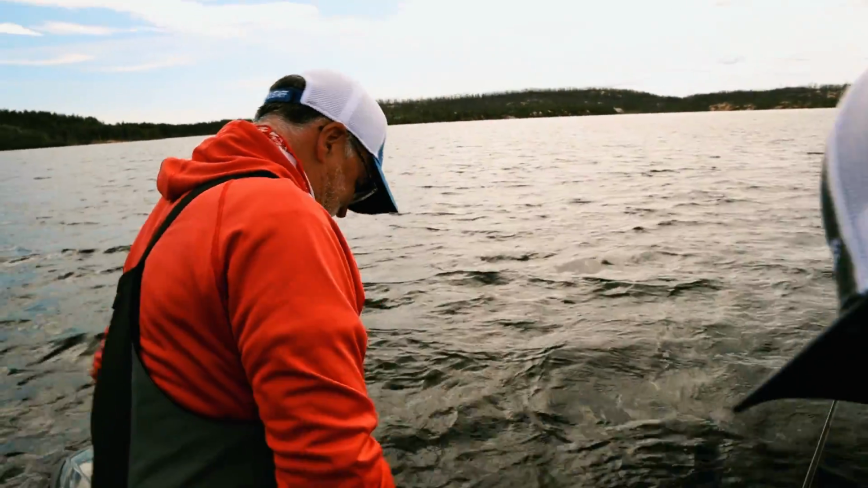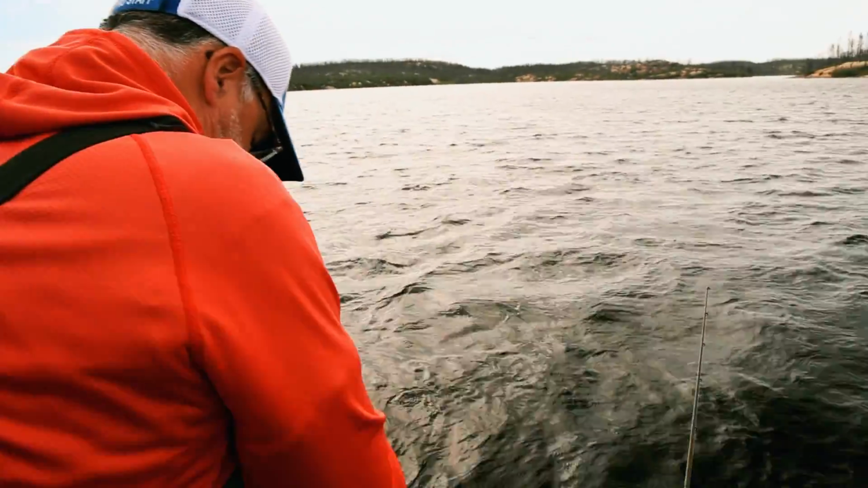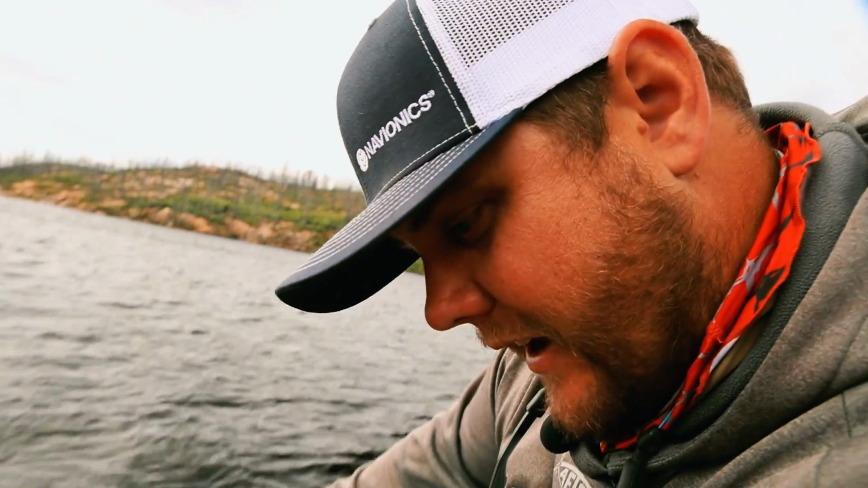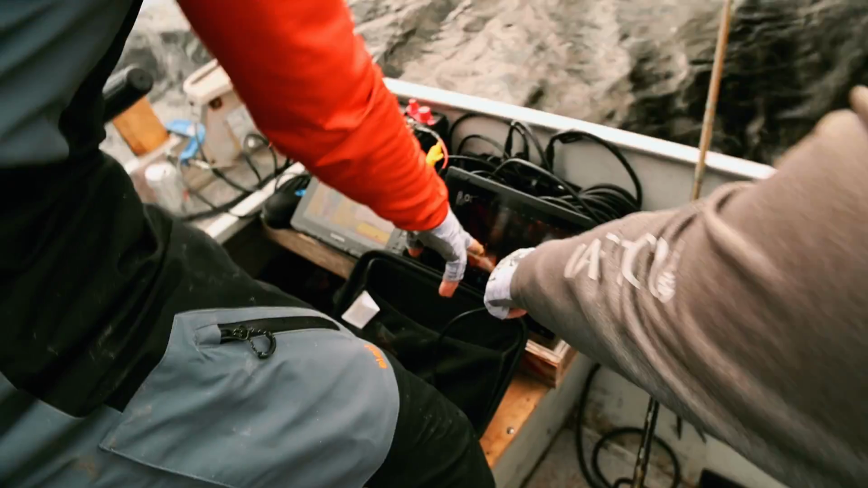That was fun. We're still not getting into the big ones, but no, the fun ones are kind of fun to catch here. Oh yeah, there's a fish. You can see him swimming. Look at that fish swimming right here.